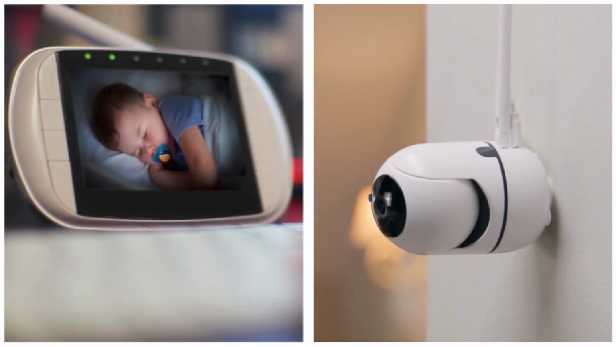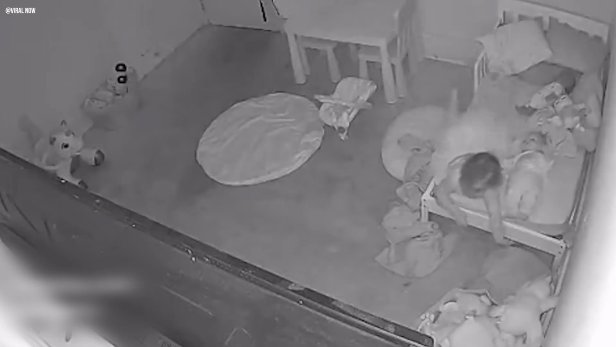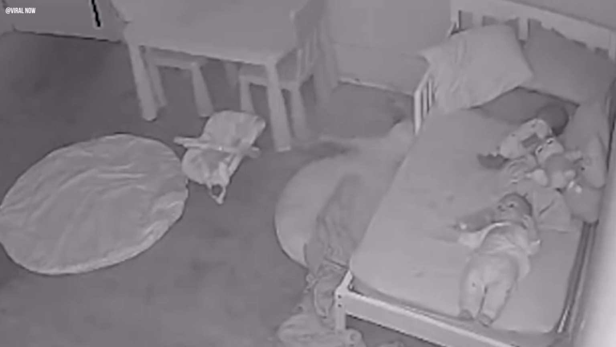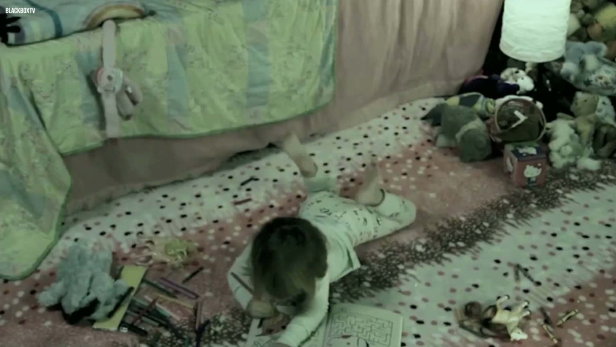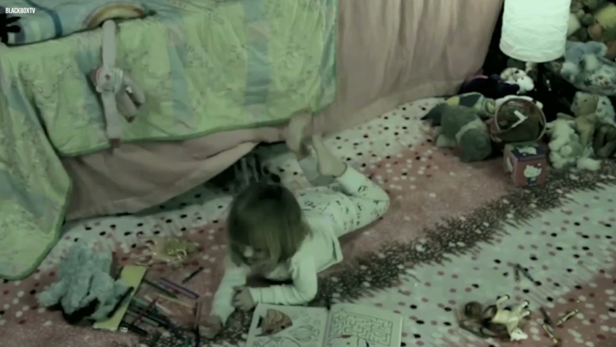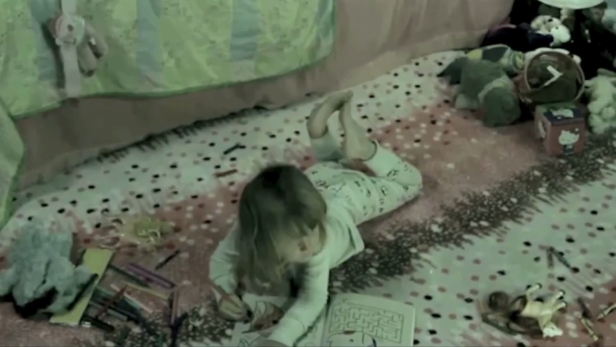Baby hunter. This footage was recorded by a baby monitor that was placed there to make sure the baby was safe at all times. However, the creepiest thing happened that left spectators horrified. The footage shows a dark, creepy, and slender hand coming out from under the bed, while the little baby, who seems to be less than 2 years old, is playing on the floor.